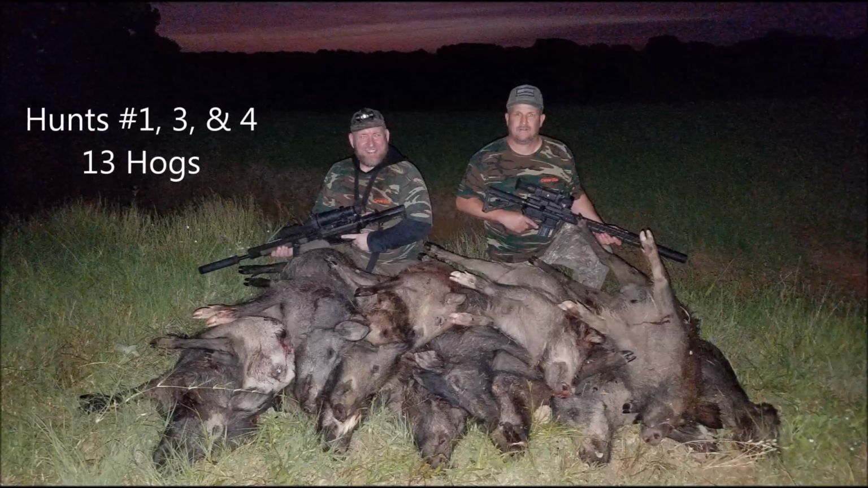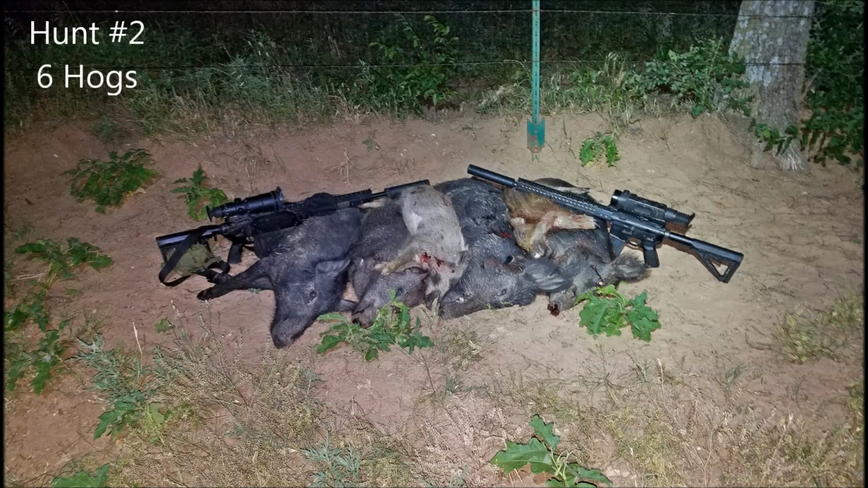With that one, we recovered 8 hogs from group number 4, plus the 5 hogs from groups 1 and 3, gave us 13, plus the 6 from hunt number 2, gave us 19 for the night.